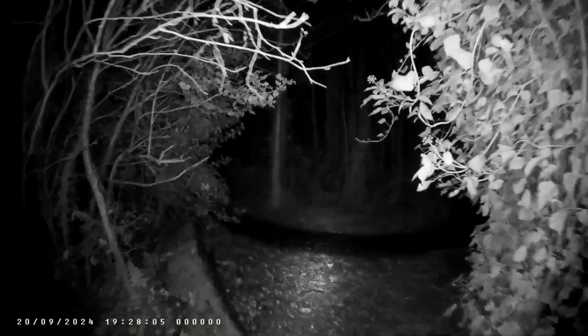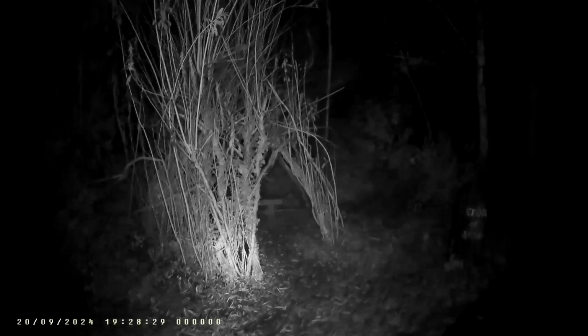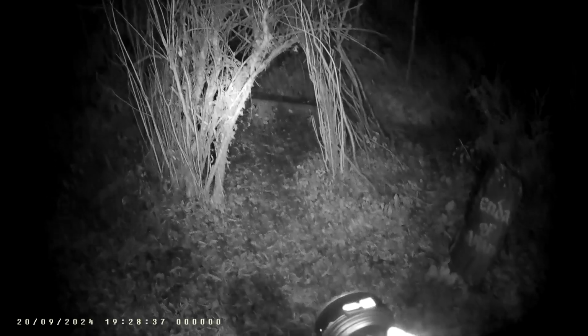Is it wet? There it is. I need a place to sit down. And there's a little hut made from willow branches, which got damaged in the storm.